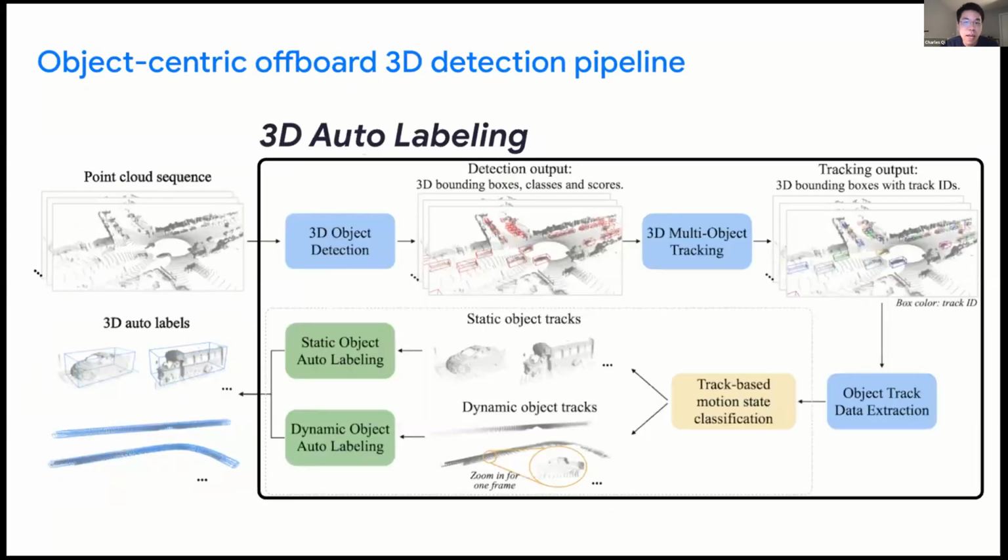So the pipeline has many similarities to how humans label 3D objects in a sequence, meaning that they localize objects first, they track the objects across frames, and they go through the object tracks to give accurate and consistent boxes for each object. So for this pipeline, we call it 3D auto labeling, in comparison to 3D human labeling.